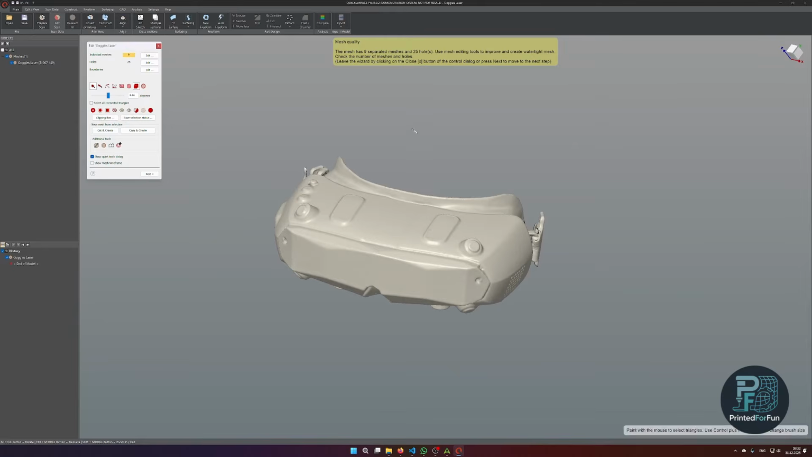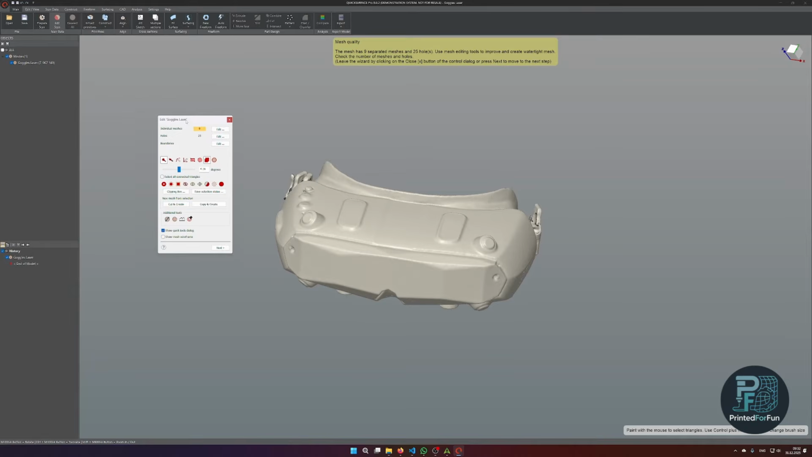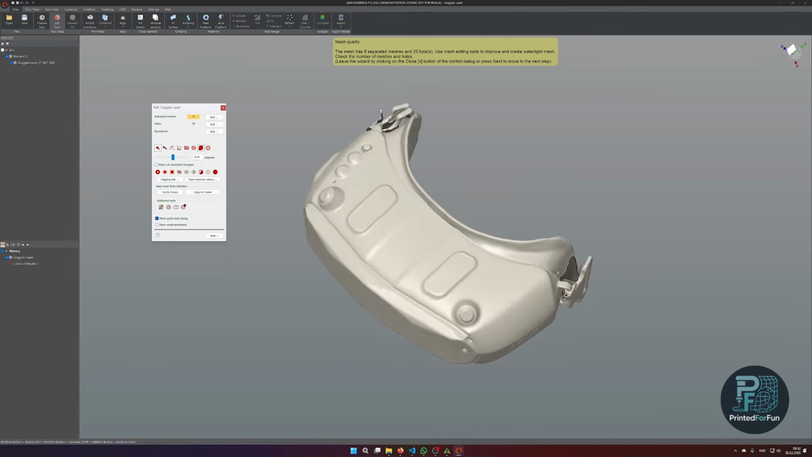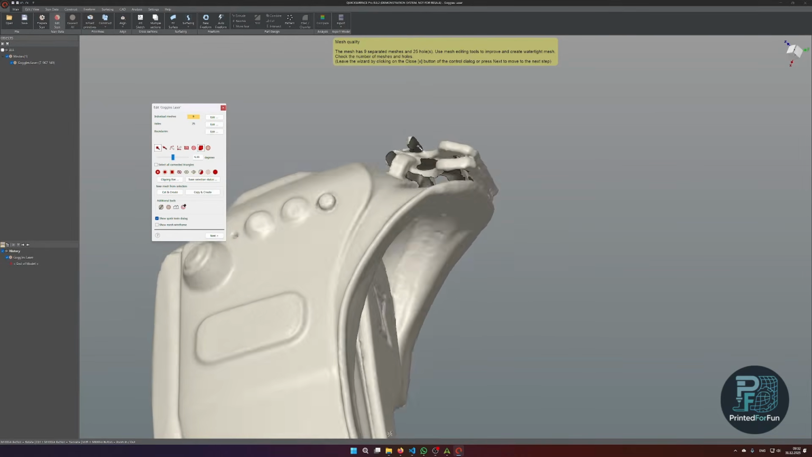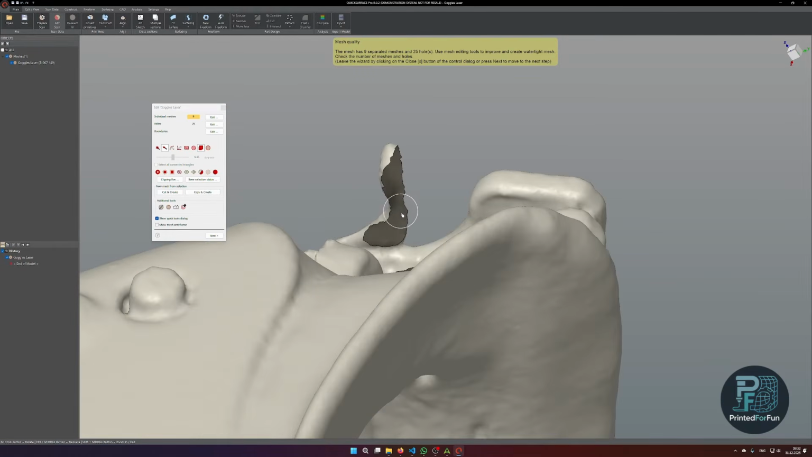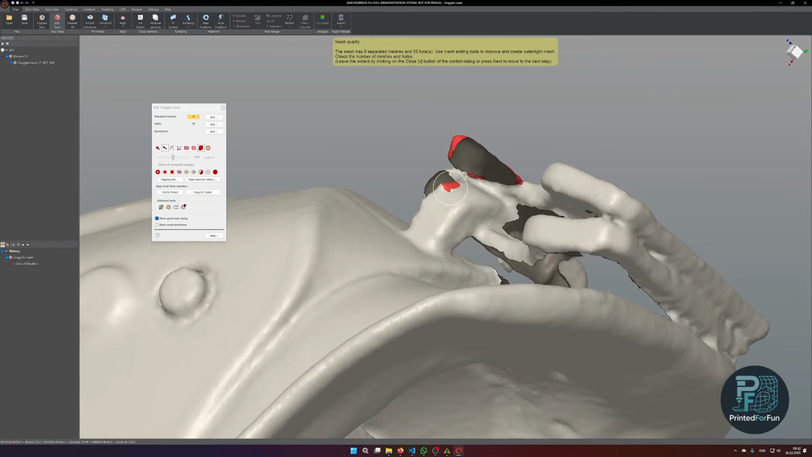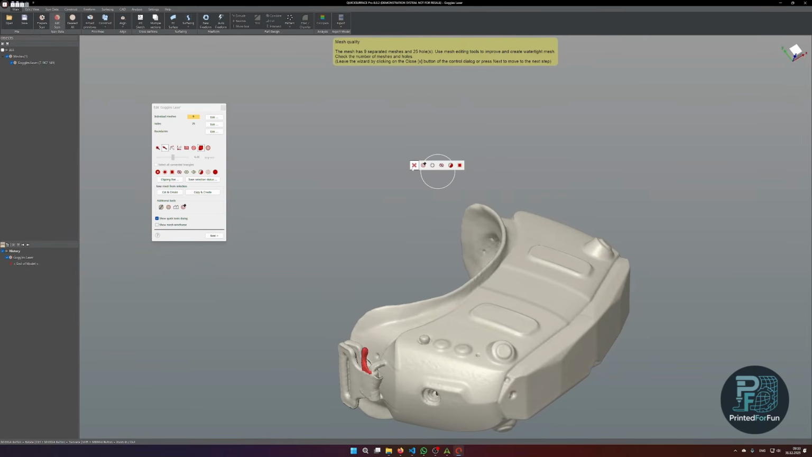So how do you perform the prepare? The first step is the edit scan feature. There you can delete any unnecessary parts. It's a bit like in the Revopoint software with additional features. So for example, I have this remnant of the strap that moved, so I can just delete it now. This one I want to keep. I guess that's the only part I will actually delete.